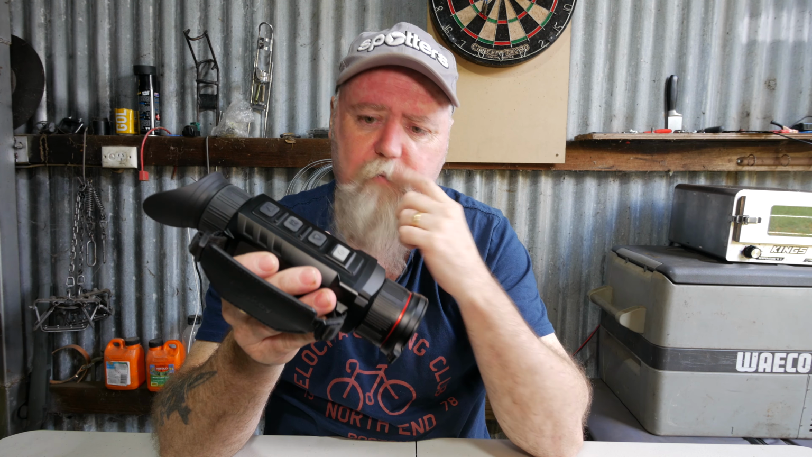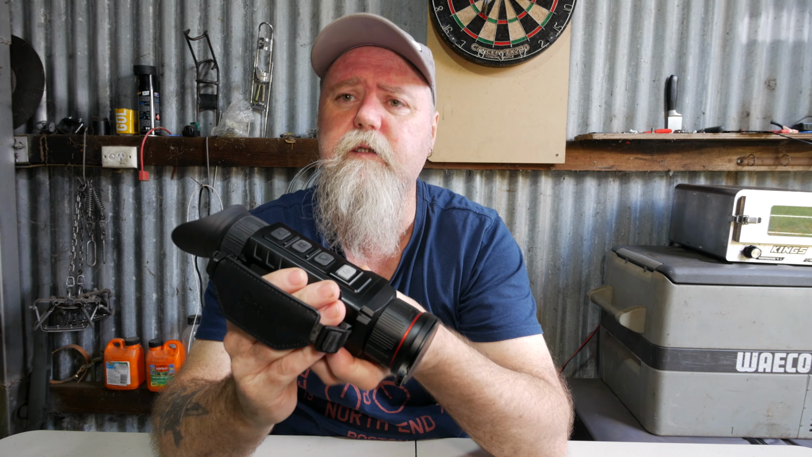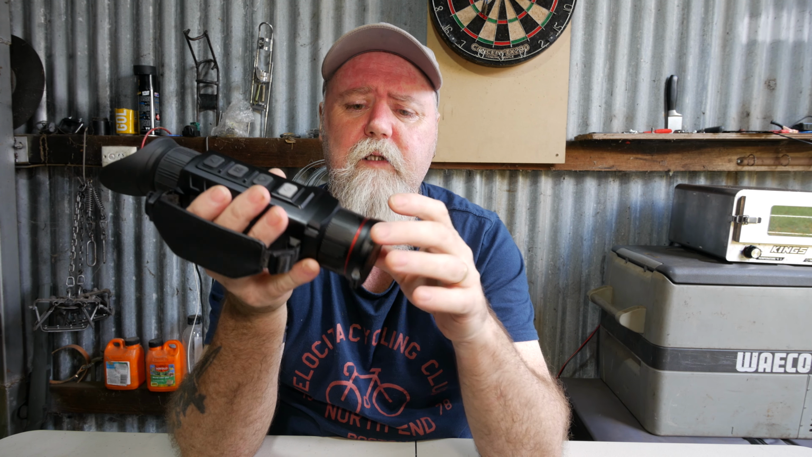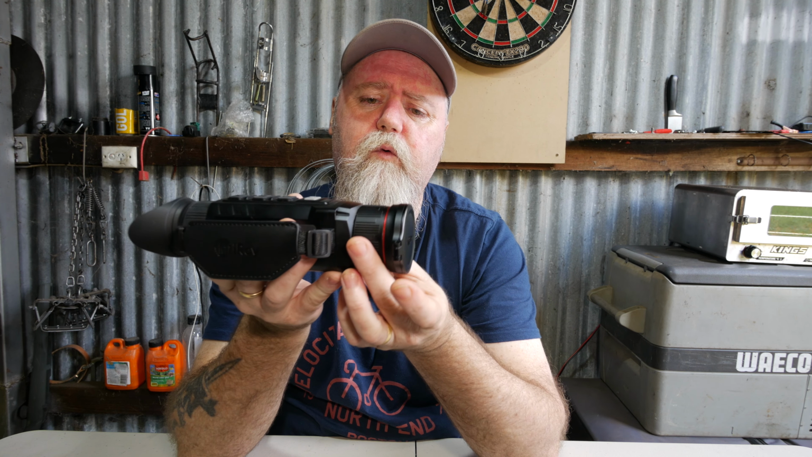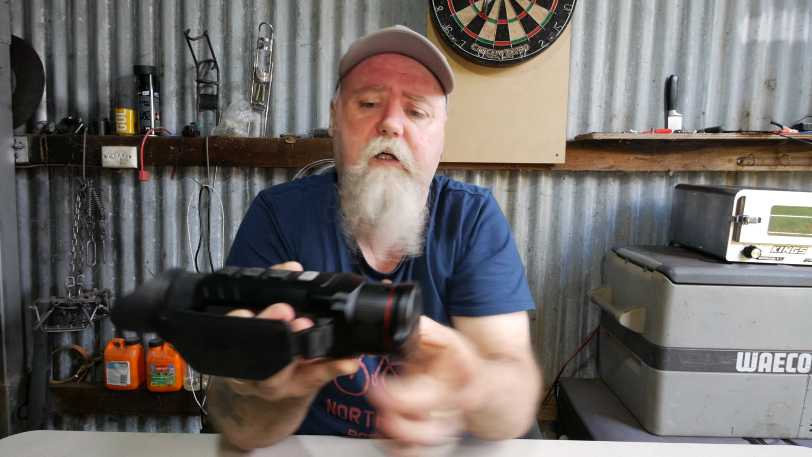Some of my favourite parts, the pros and cons. Not everything was perfect on this, so let's start with the cons. There's really only one, and it does two things at once. When you zoom it, the zoom is very stiff. I'm not sure what's actually mechanically happening in there and what you're changing. Maybe you're sliding a sensor backwards or forwards. I'm not sure, but I find it's very stiff.